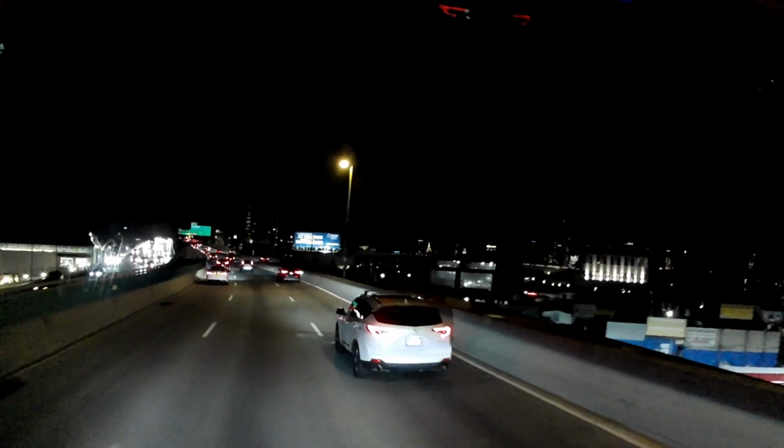We're getting closer to the tunnel entrance now. This is where traffic usually slows down, even at night. You've got merging lanes, drivers rushing, taxi drivers, and navigation lights everywhere.